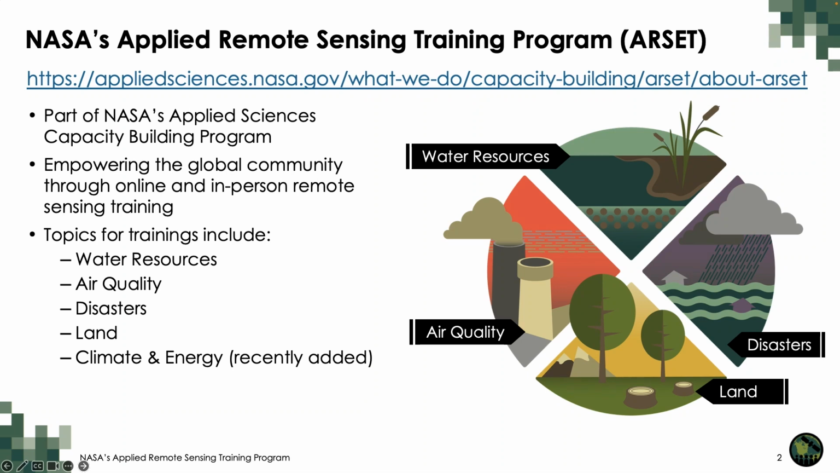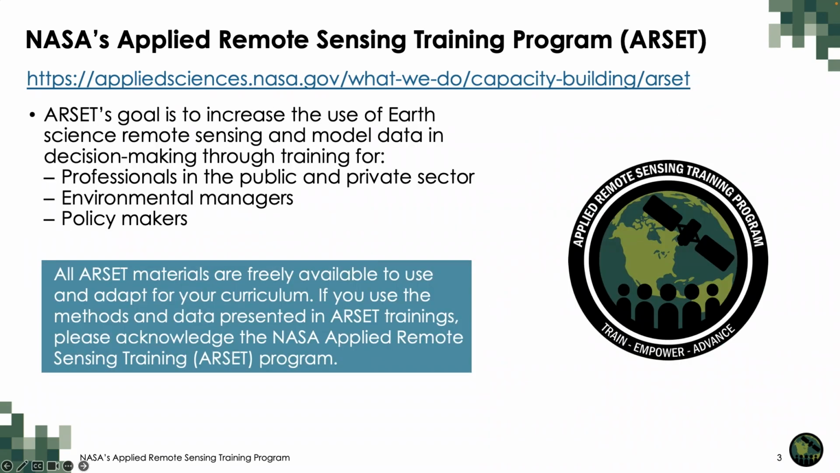Trainings cover a range of datasets and analysis tools and their applications to water resources management, air quality, disasters, land, climate, and energy. ARSET's goal is to increase the use of earth science remote sensing and model data in decision-making through training for professionals in the public and private sector, environmental managers, as well as policymakers.